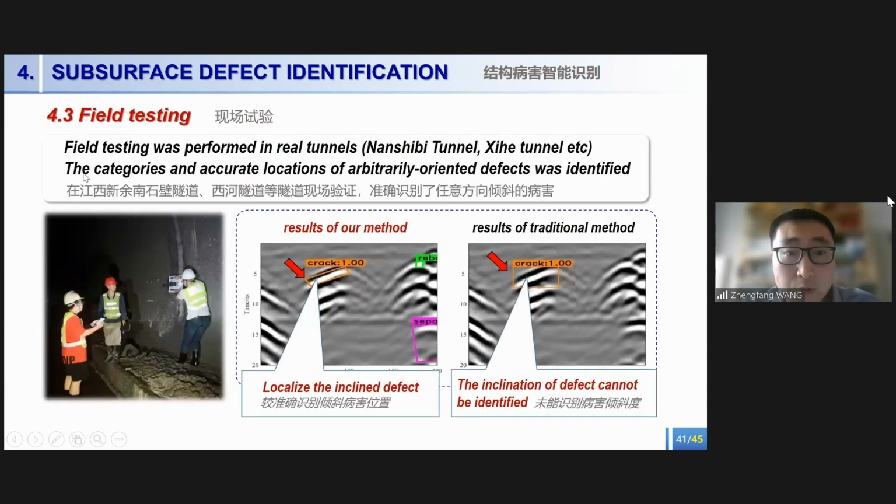And the field testing was performed in several tunnels. The categories and accurate locations of the arbitrarily oriented defects were identified.